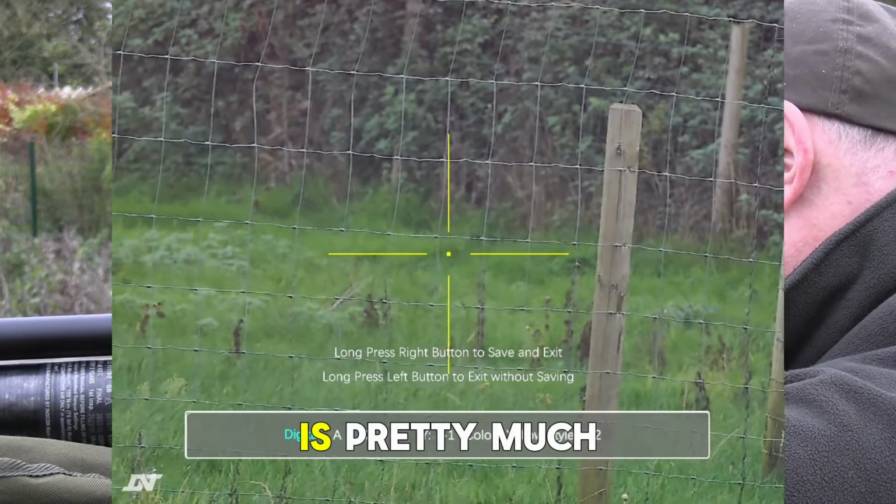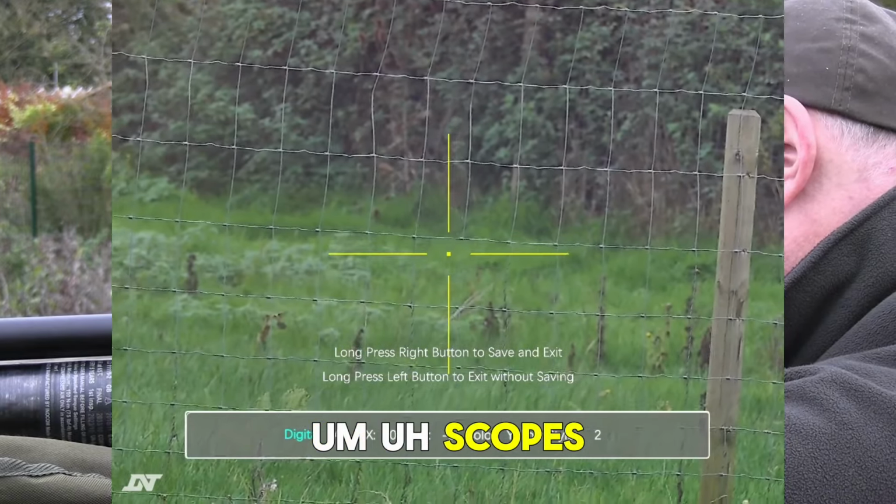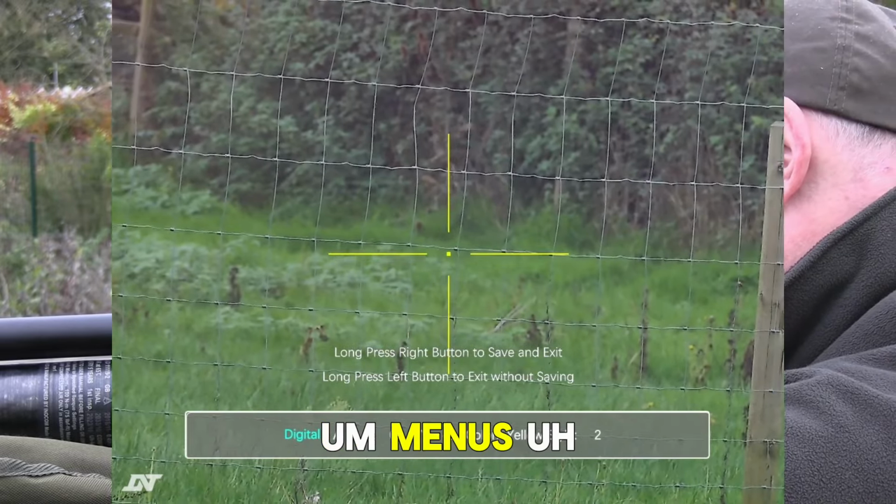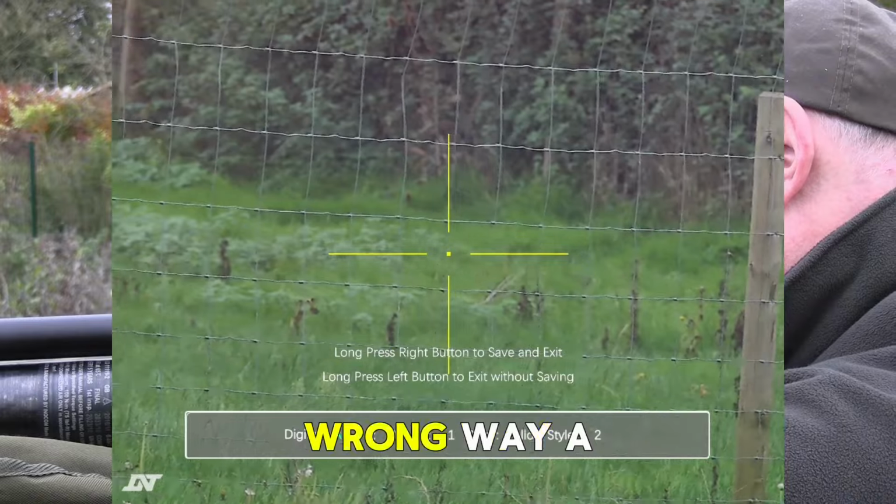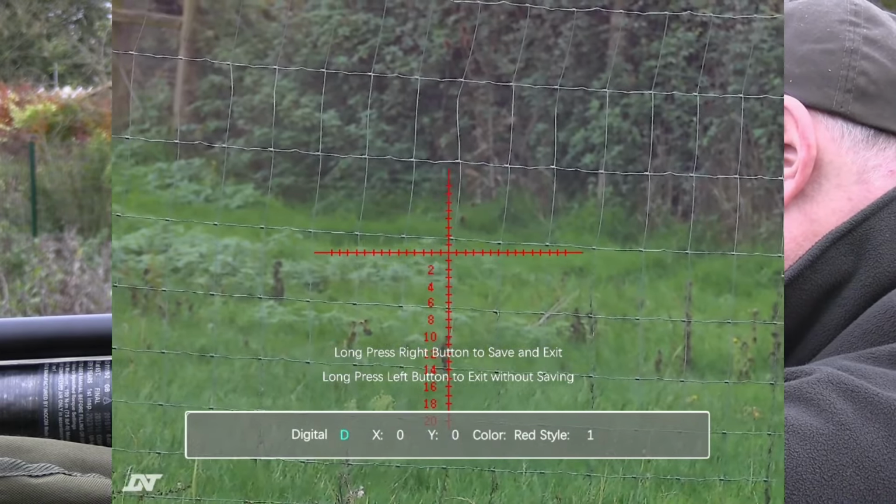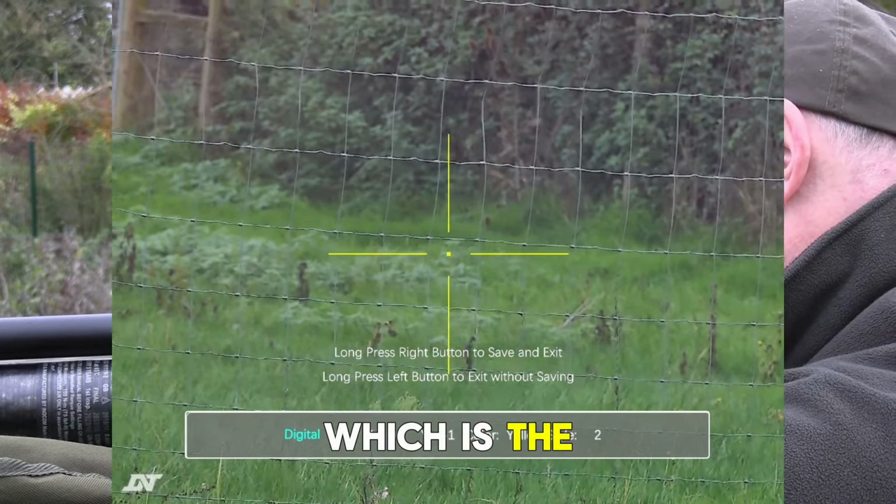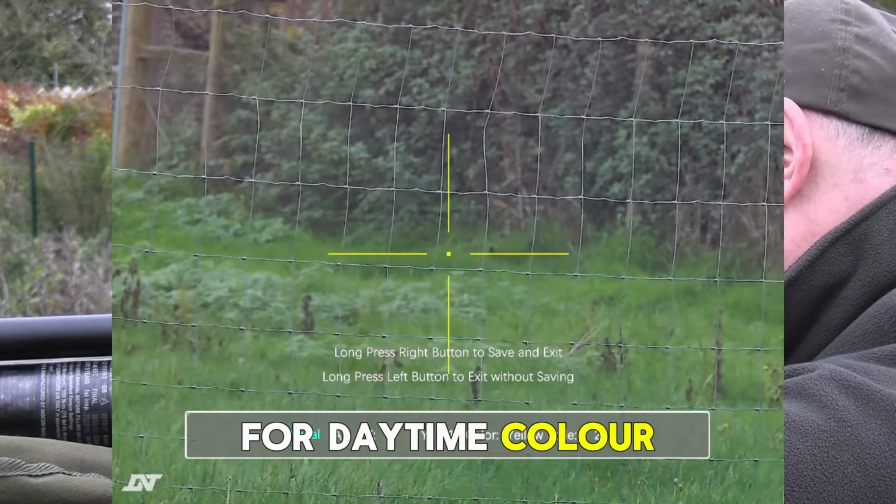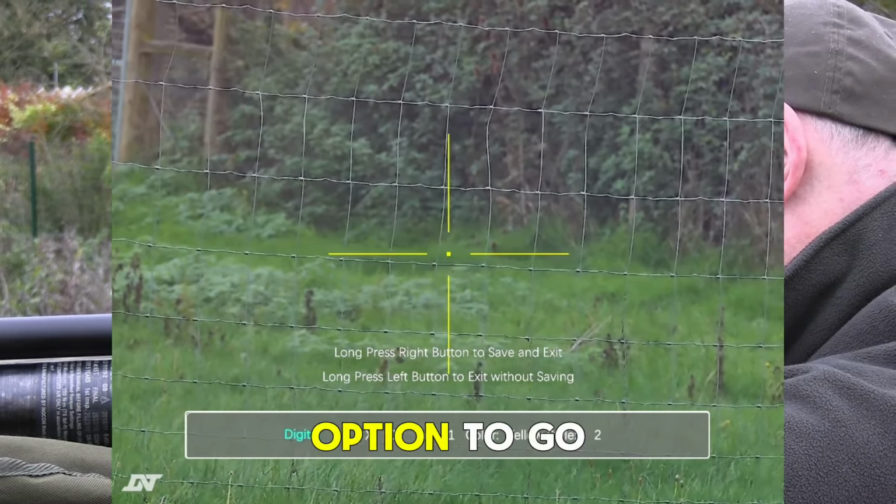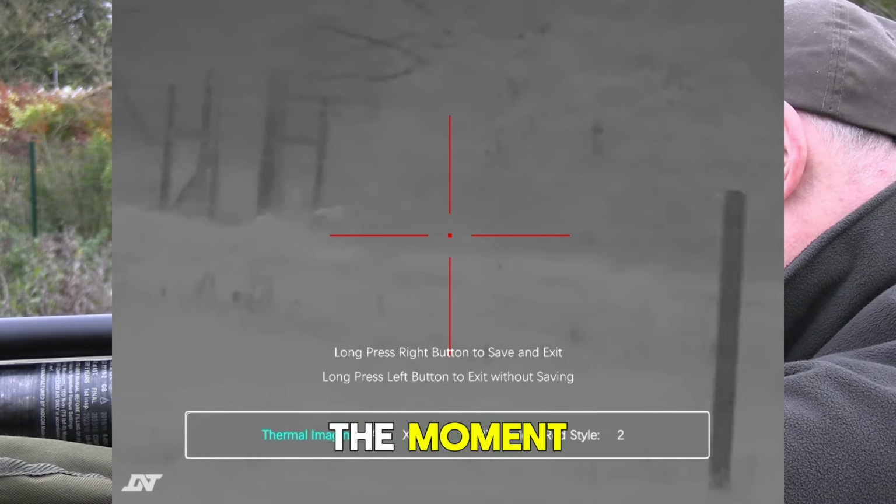The zeroing profile is pretty much the same as most other one-shot zero scopes. It gives you 5 different profiles: A, B, C, D, and E. And if you go back here, you can see I'm on digital, which is the reference for daytime color. But if I change that, you'll see that gives me the option to go in and adjust my thermal scope. But let's go back to color for the moment.